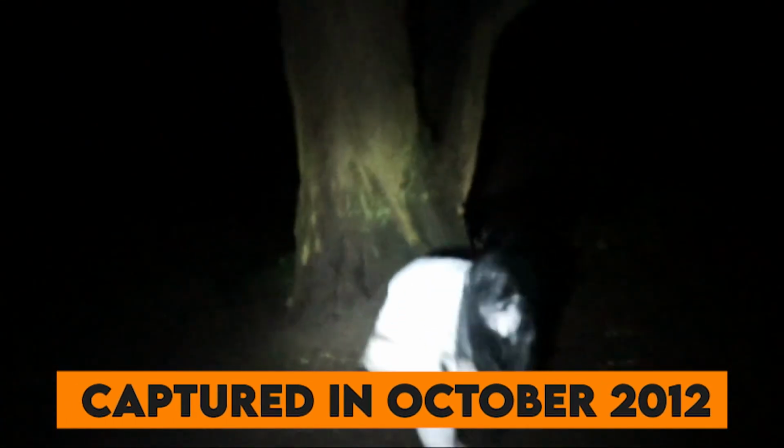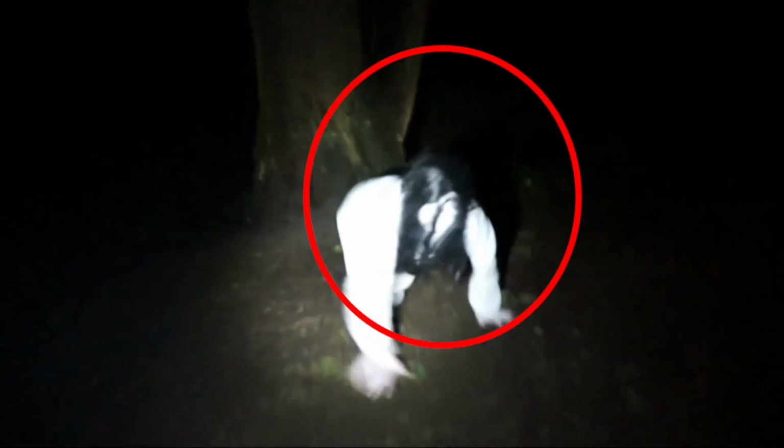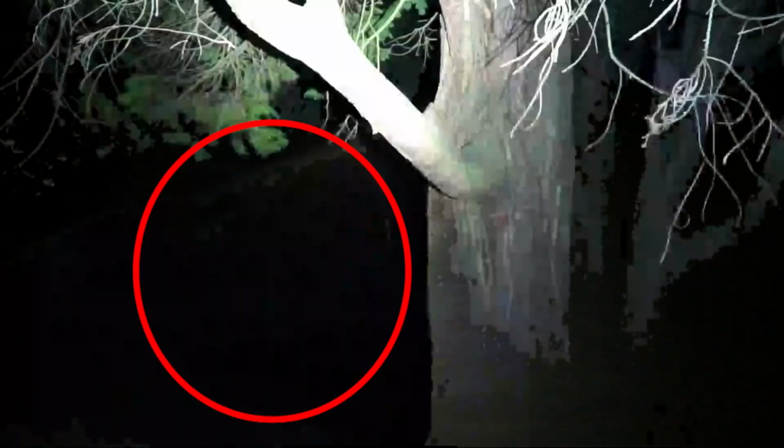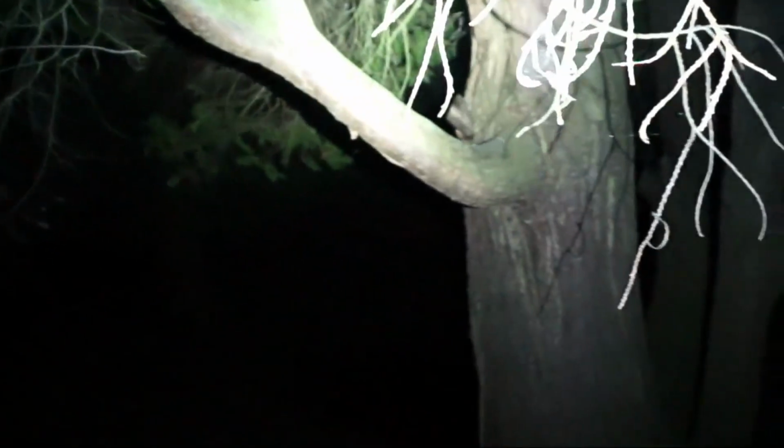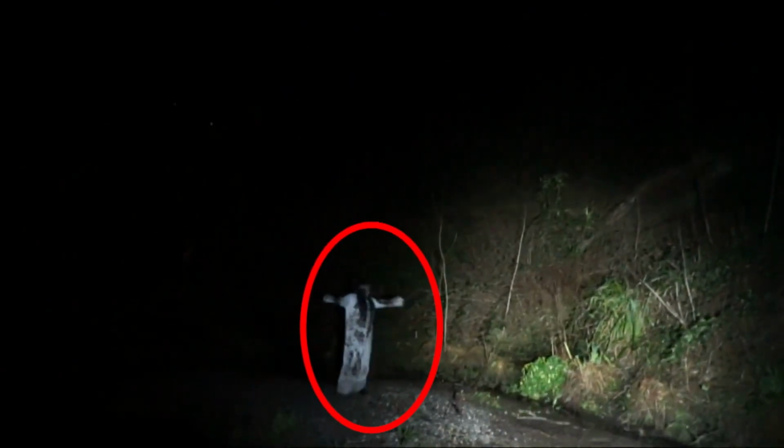Even though this was captured in October 2012, it was not during the season of Halloween. But even if it was Halloween, no one goes to the woods in their Halloween costume at that time. Secondly, it looked more like a physical condition than it did a costume. The only thing the one who captured it could think at the moment of seeing the footage was that he was looking at an actual real-life zombie.